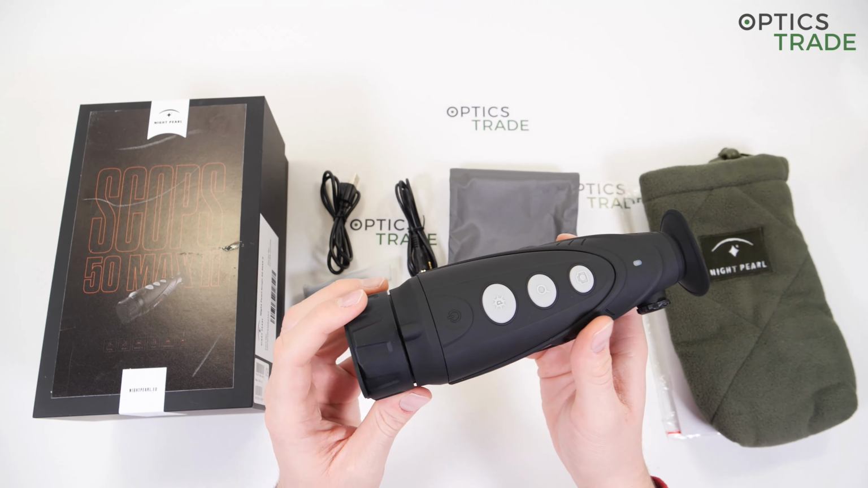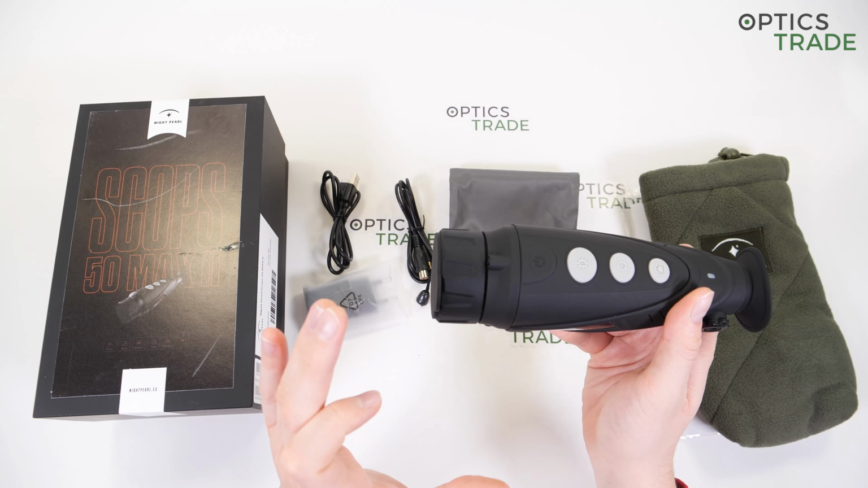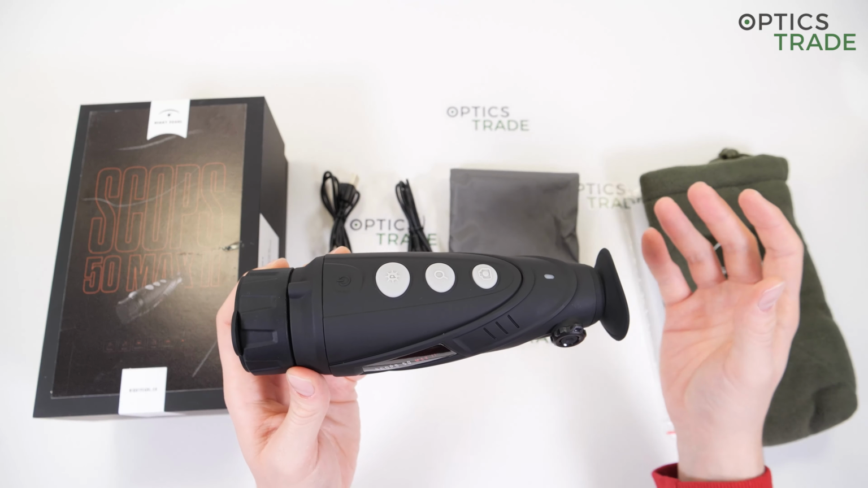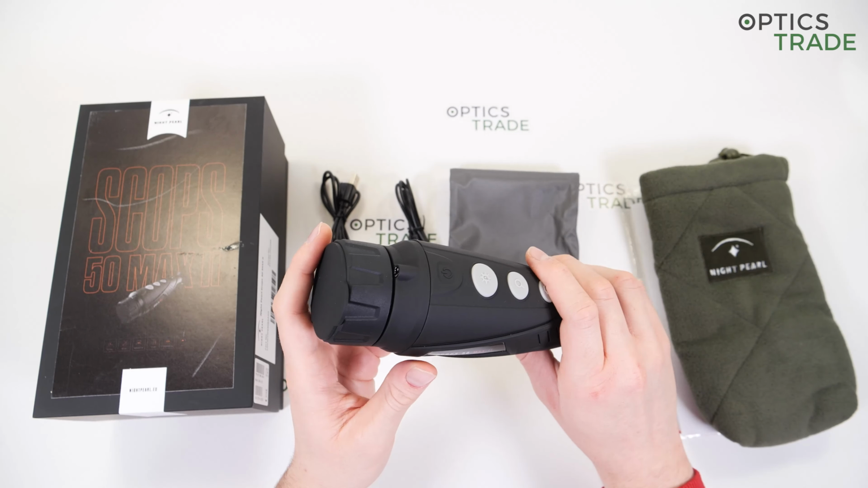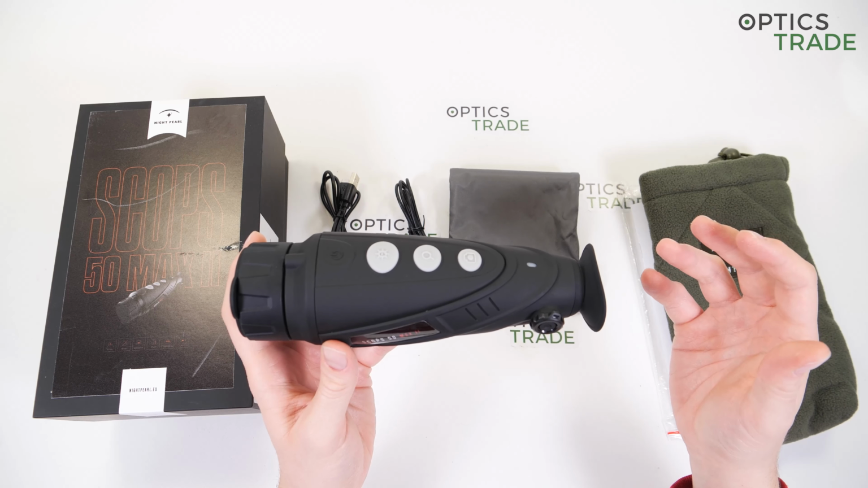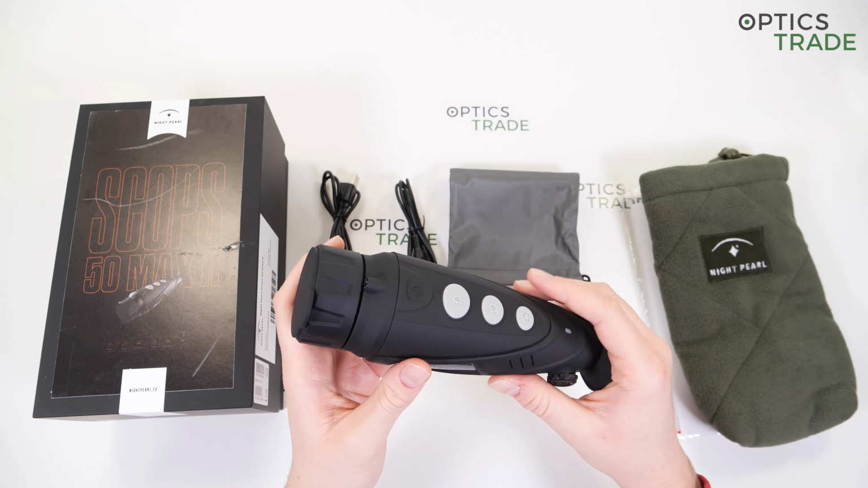Here I would also like to point out that if something goes wrong with the Night Pearl device, they have special equipment as well as trained personnel to quickly service every device of its brand. Of course, everything in the EU. They even service brands that do not have their own service, so we can conclude that they are a renowned manufacturer that you can count on, rely on, even if something goes wrong. But let's hope that it doesn't, right?